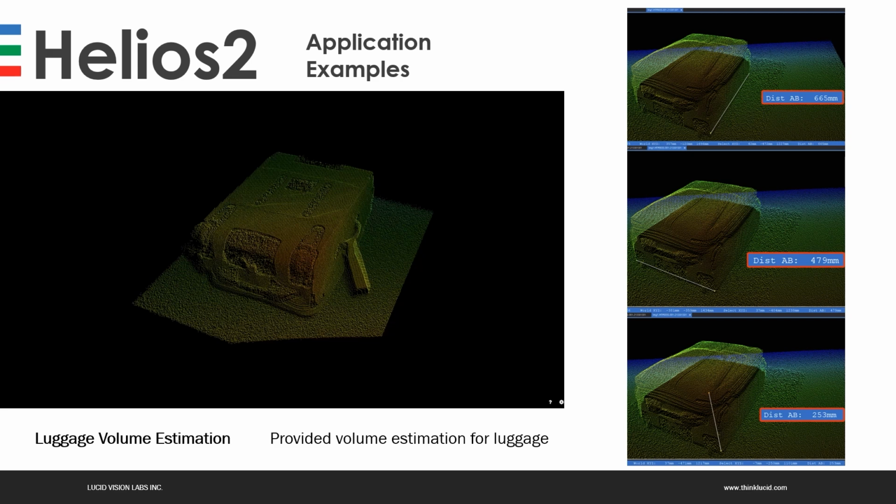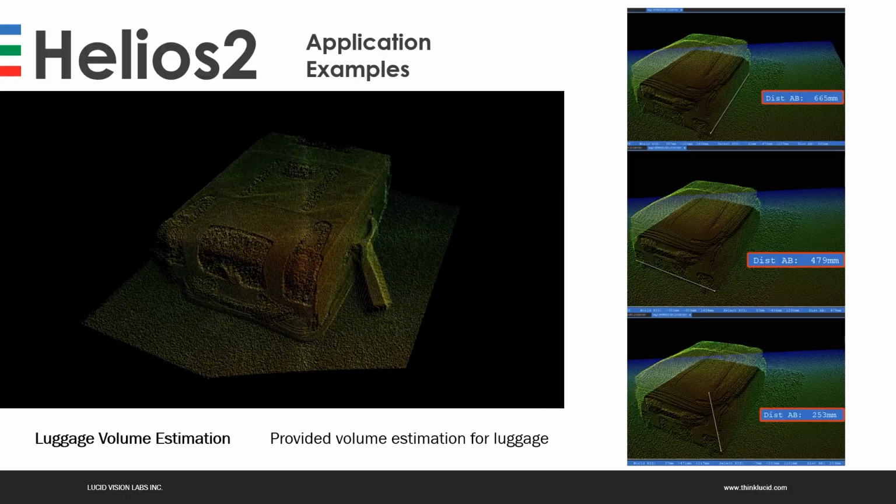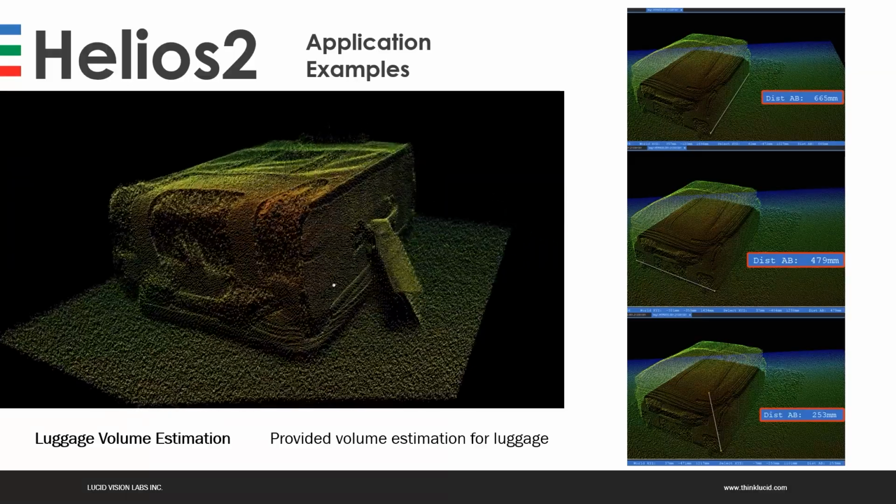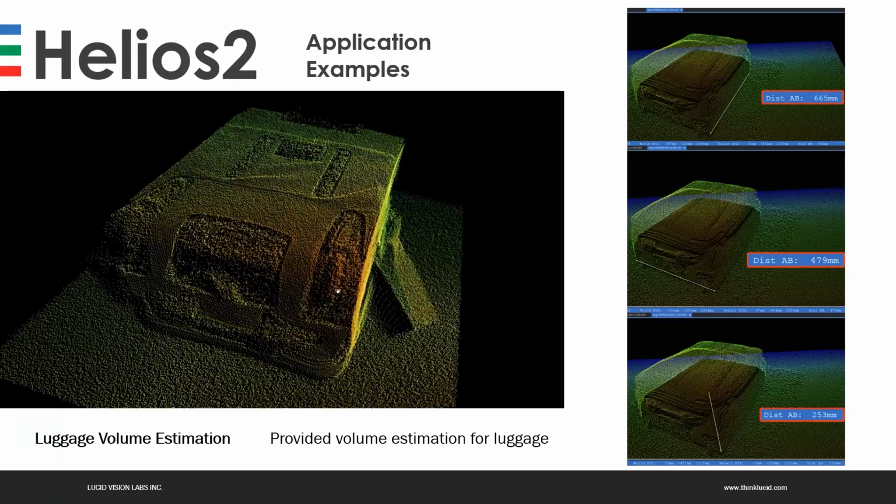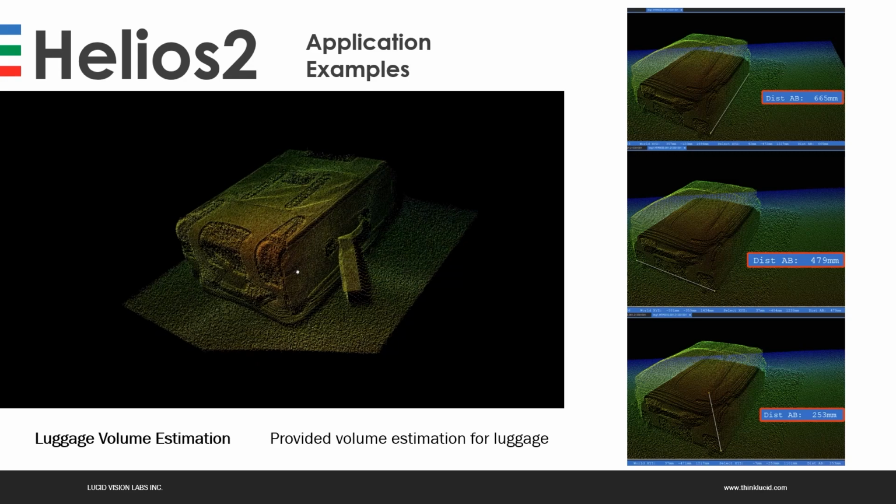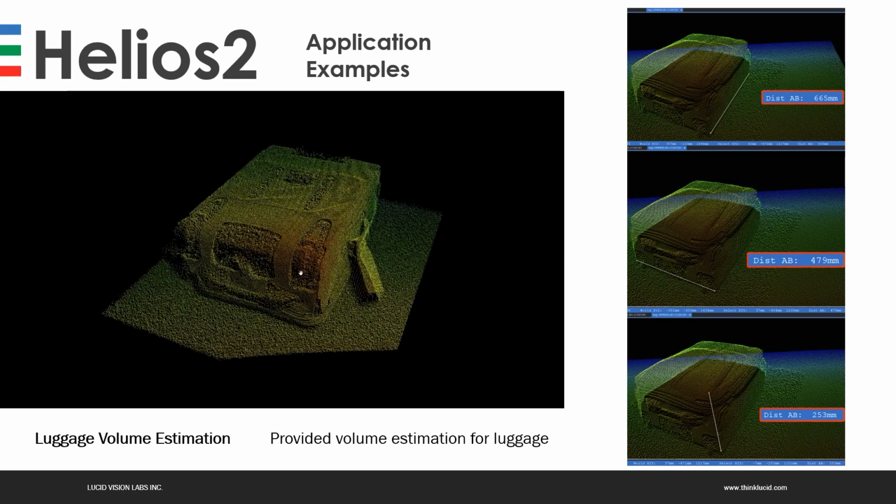Here we have another customer application for luggage scanning in an airport. More and more, airports need to be automated and self-check-in needs to be realized. So in this case, the customer will deposit their luggage on the conveyor belt and a Helios camera will scan it and use it for measurement.